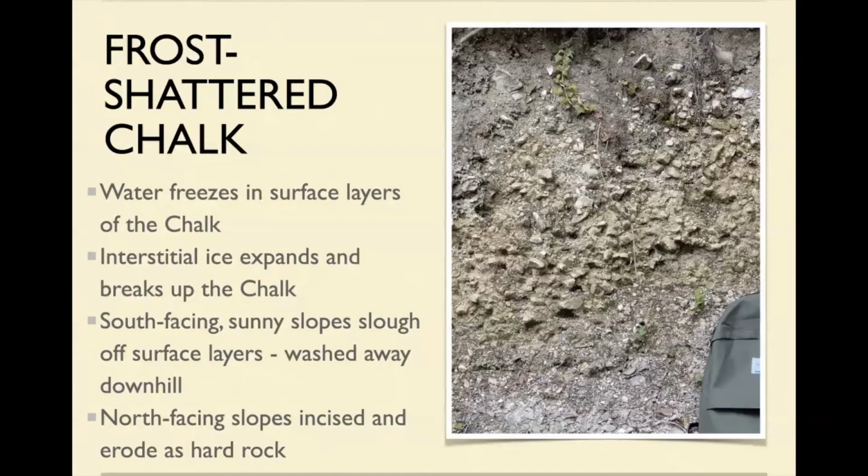So what would happen during these periglacial times? You get the water freezing the layers of the chalk, it breaks it up, and then if you've got a sunny south-facing slope, now, it may be the Ice Age, it may be very cold, doesn't mean you don't get clear days.